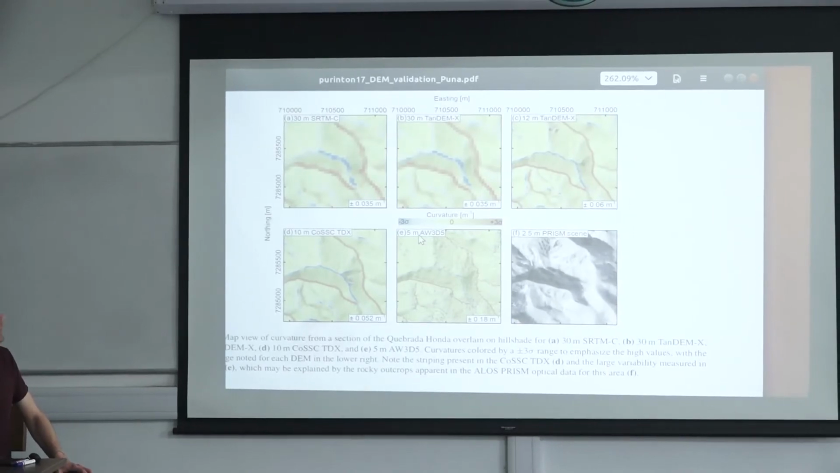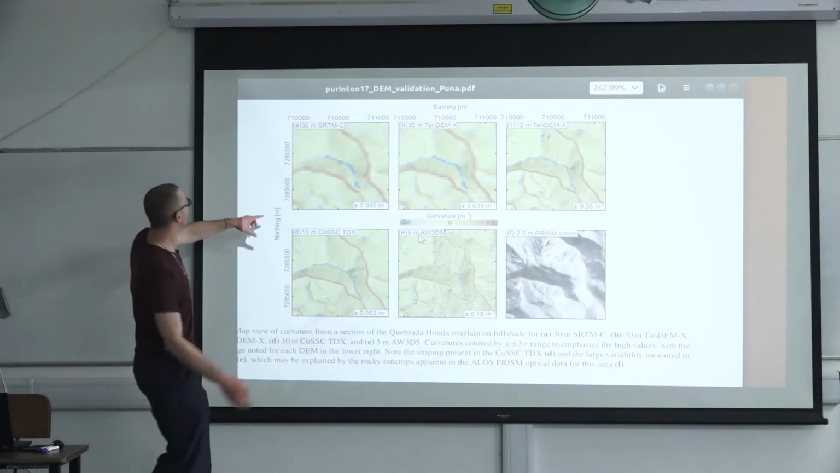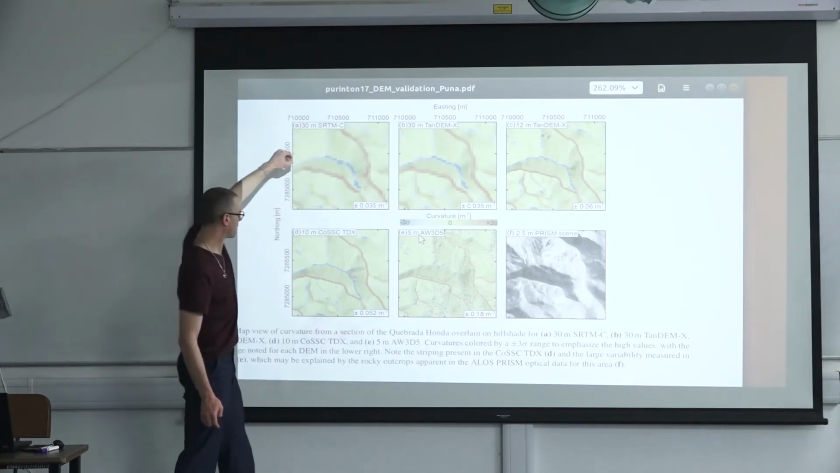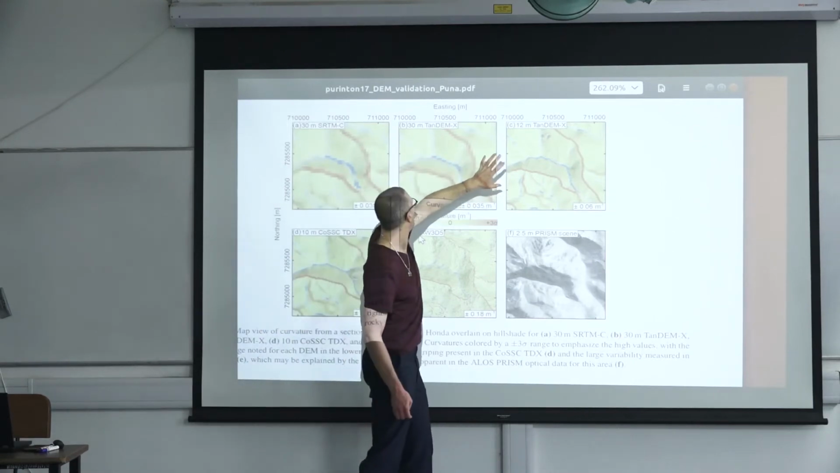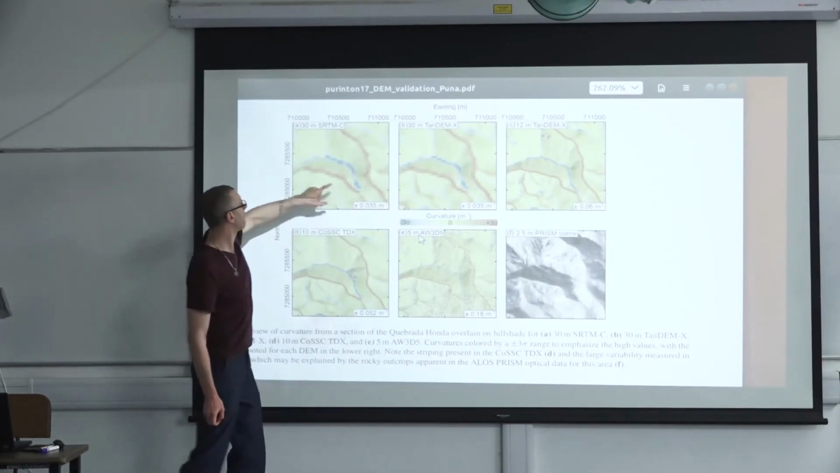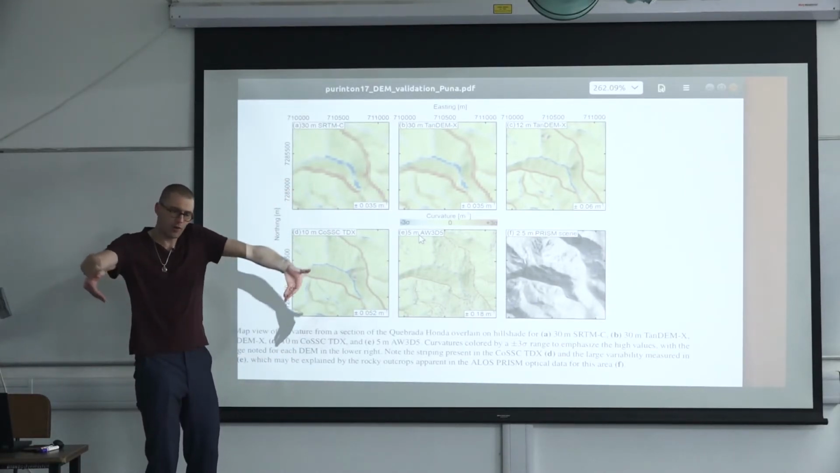So this is, if you zoom in to identify the error that I just talked about, those frequency changes, this is just 1,000 meter. So it's very, very zoomed in. SRTM, TanDEM-X, 30 meter TanDEM-X, 12 meter TanDEM-X. The colors indicate curvature, concave, convex curvature.